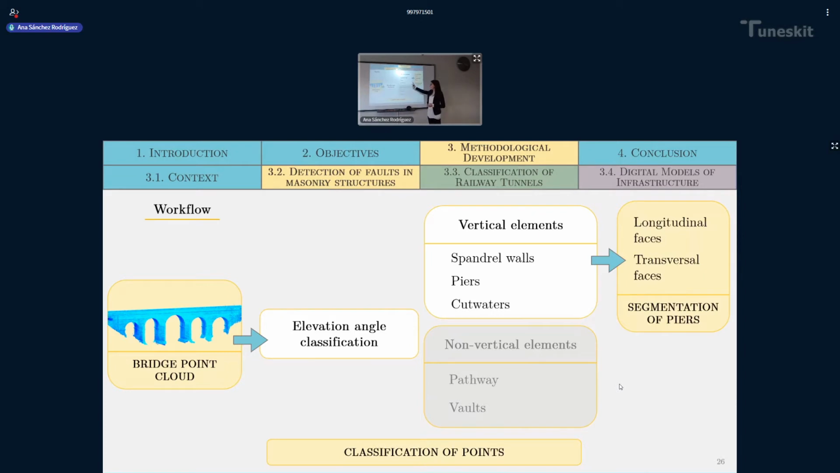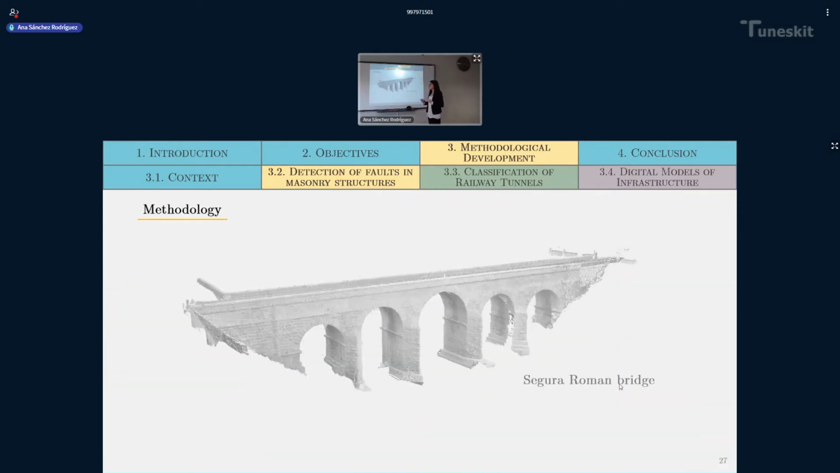And once the piers are isolated, each of their faces can also be segmented in order to detect the possible damages affecting these piers. So let's start to explain a little bit more specifically this methodology. It starts with a point cloud like the one in the slides, which is a terrestrial laser scanning point cloud.